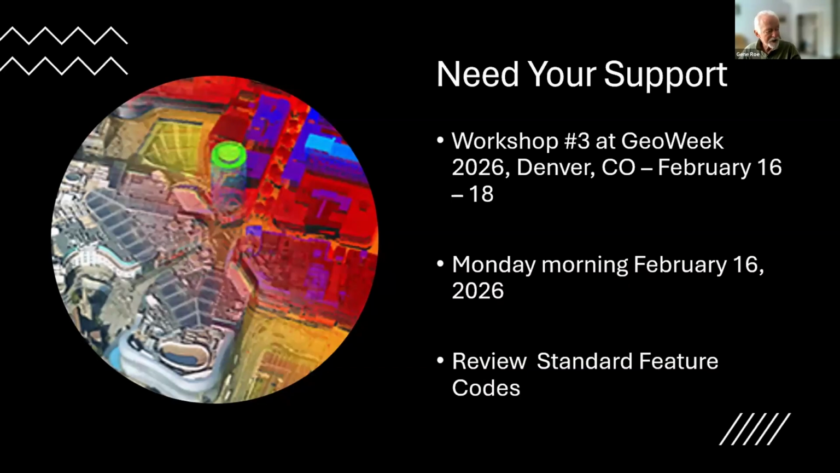So our team needs your support. If you're planning to attend GeoWeek 2026, would like to be involved with developing the guide, we want your input. Please let me know. I'll have my email address at the end and get in touch.